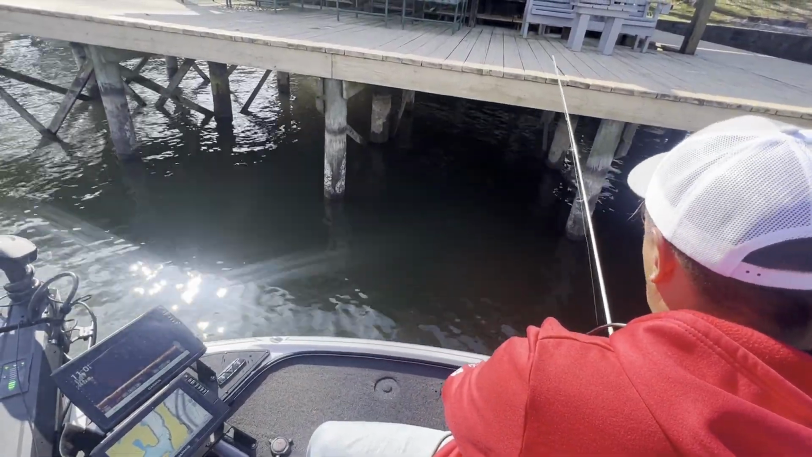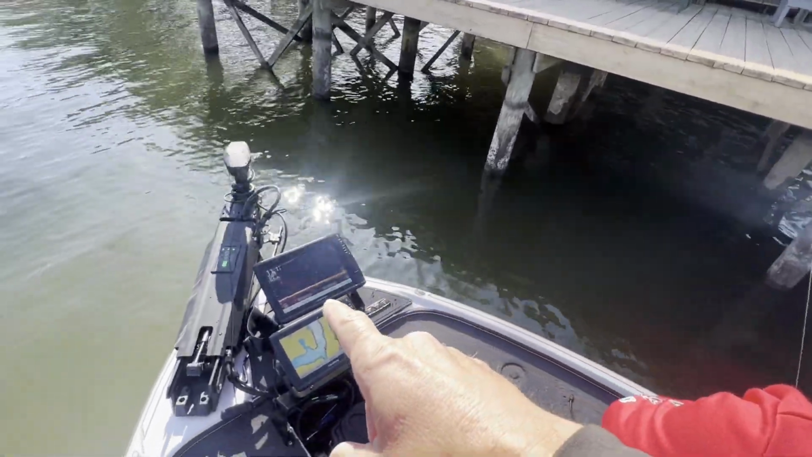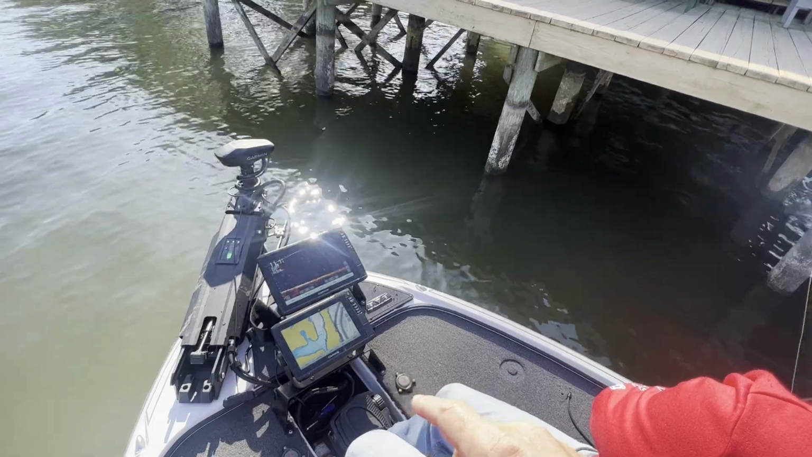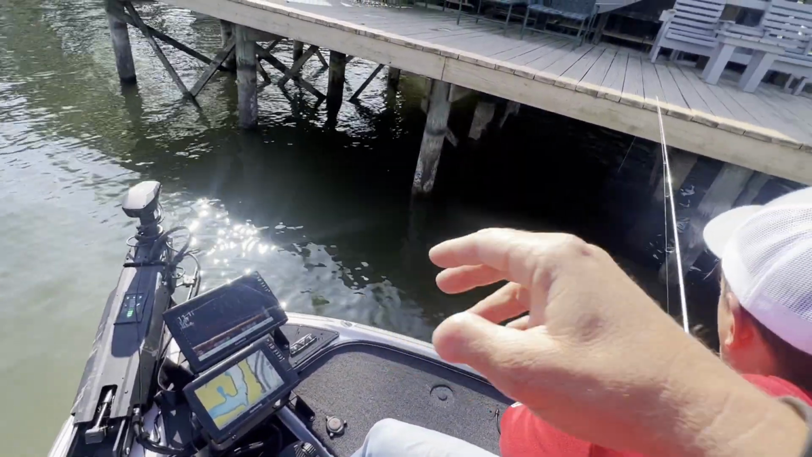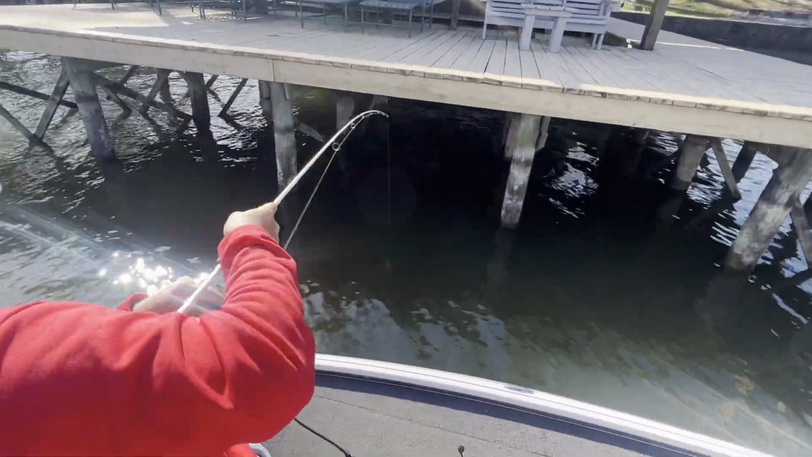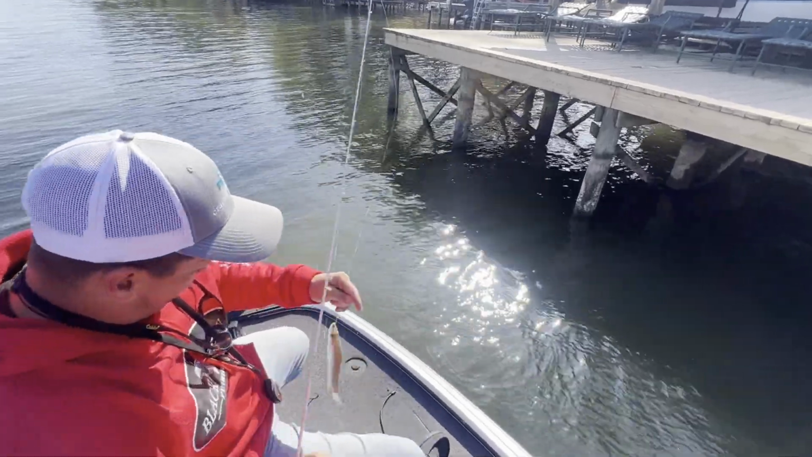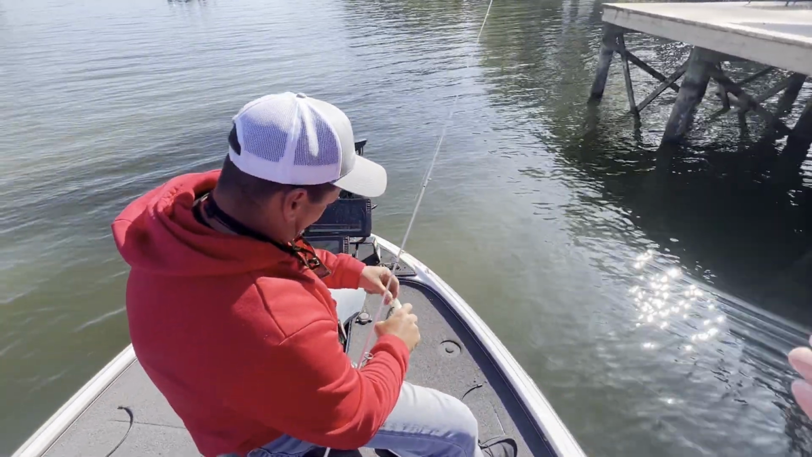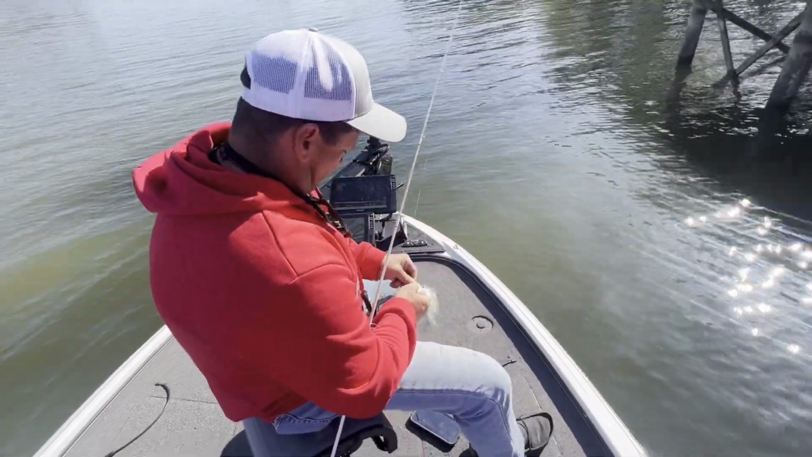This is where it comes in, guys, where I say you need to learn how to fish before you depend on the live scope, because right now Kevin is having to use his trolling motor to keep him off of this dock. So he's fishing old school, just flipping that dock, because his transducer was pointed out here holding the boat off the front of the dock there.